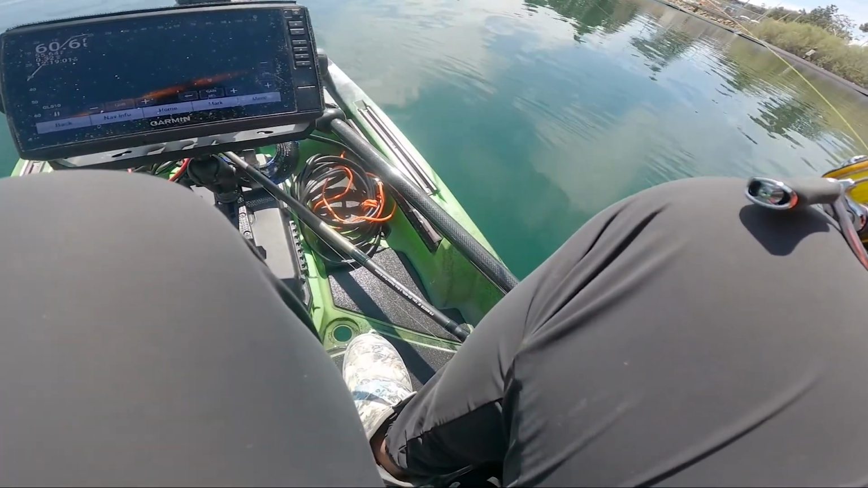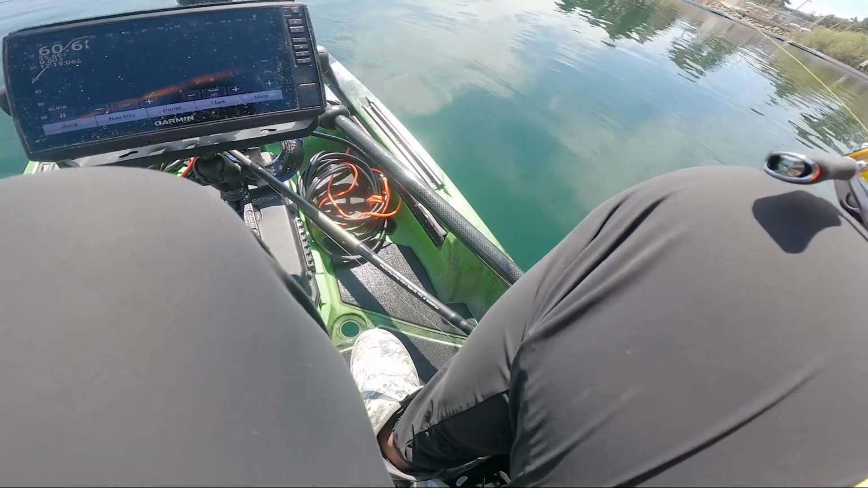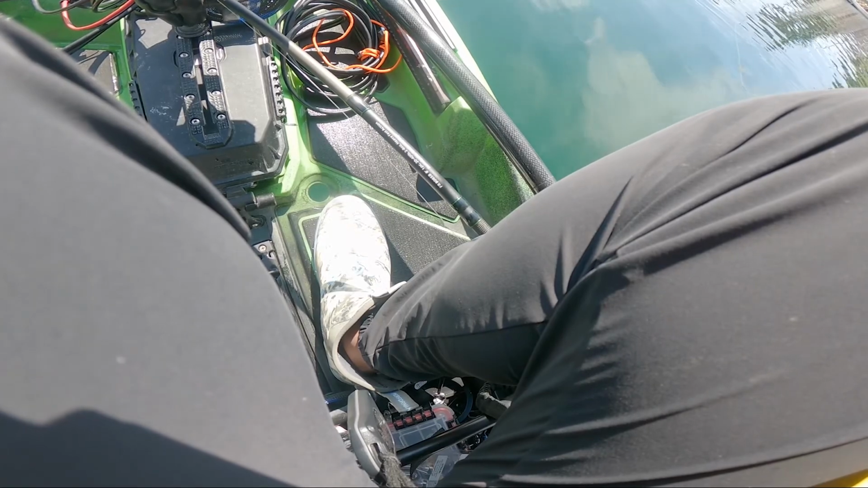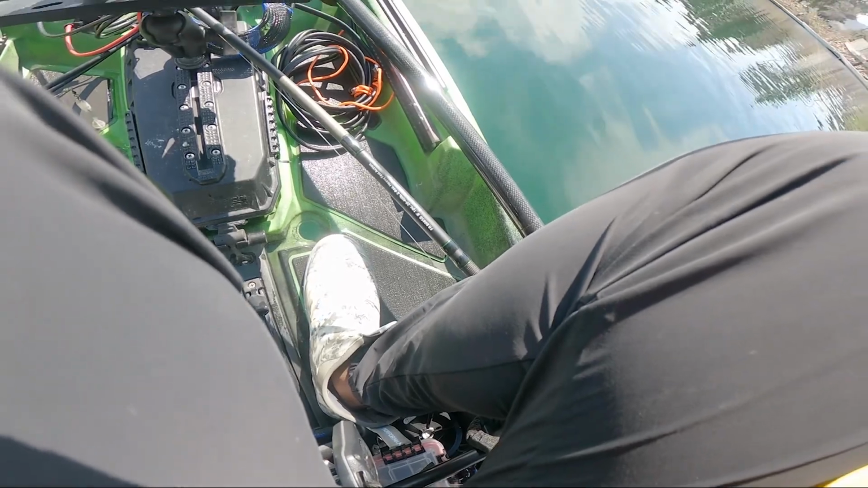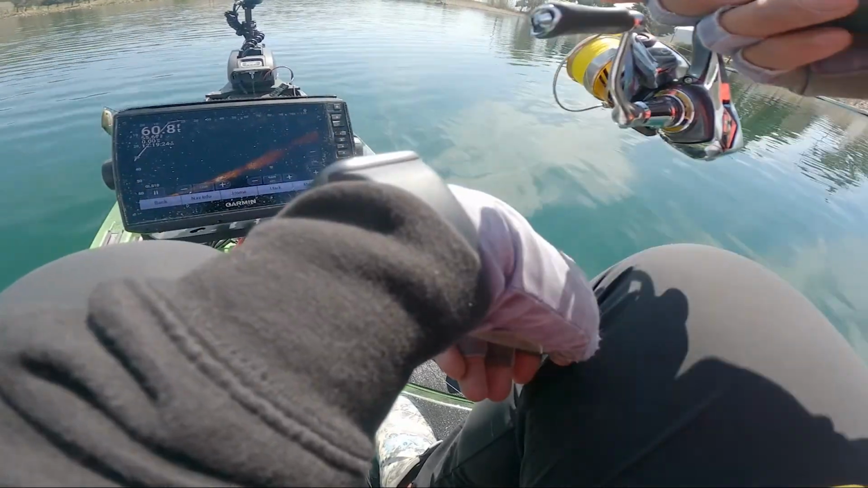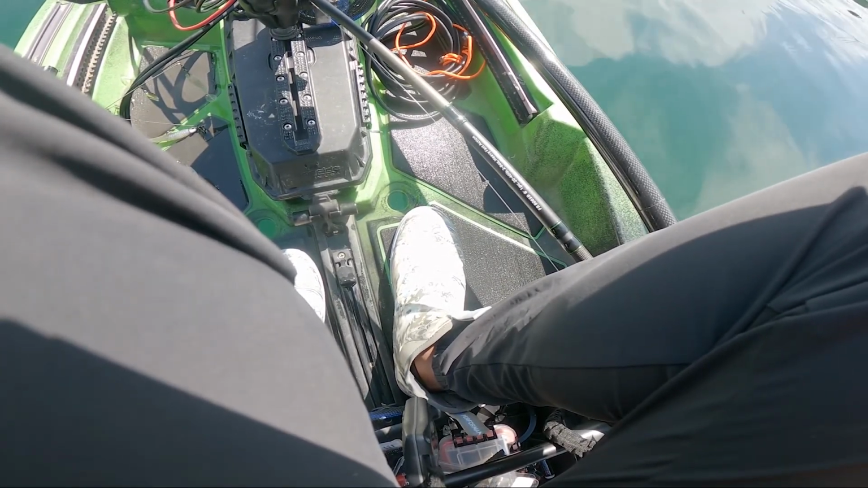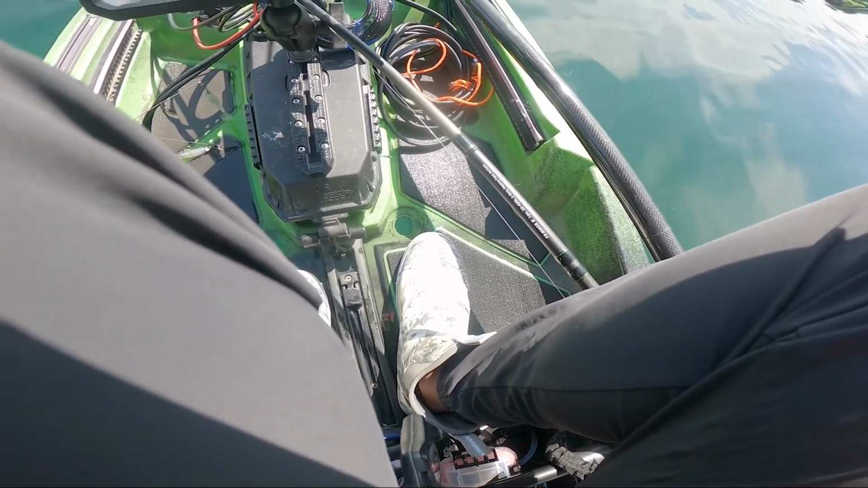At the start of the day, I usually use my LiveScope from my Garmin UHD 93SV to scan out for fish that are positioned correctly, especially the big ones. The big ones like to suspend this time of year, and I can really dial it in and locate where they are. Instead of guessing, I know exactly where they're positioned, and I can take more accurate casts.